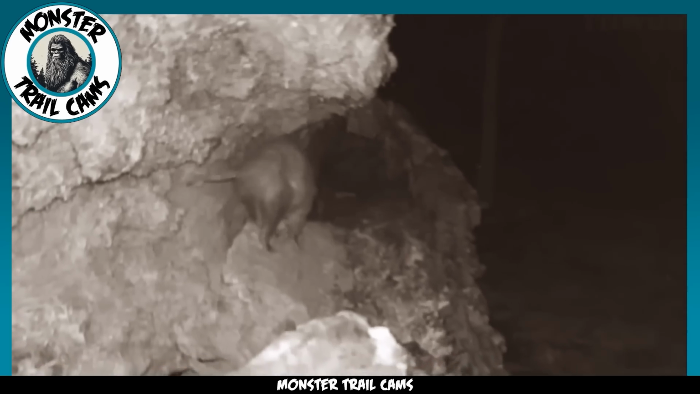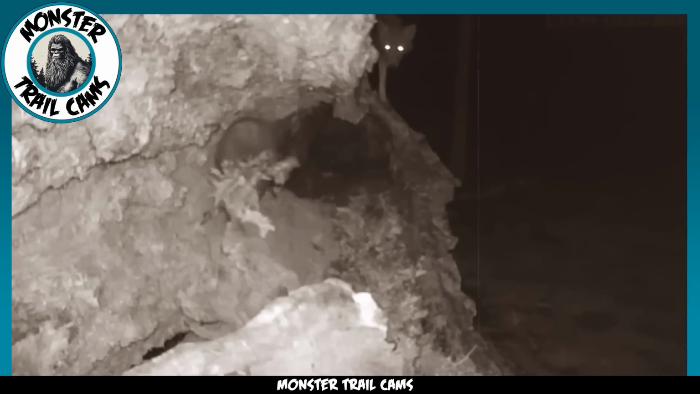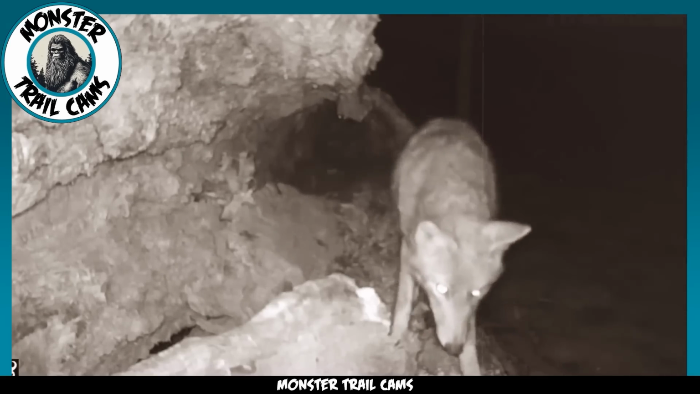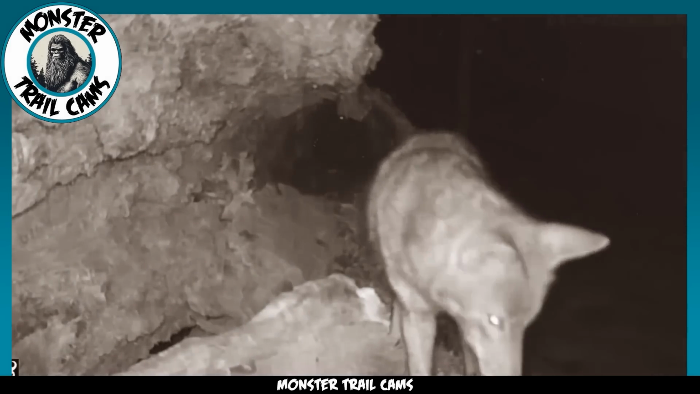Here we have another trail cam video of predator versus prey. Look at that coyote, frozen motionless on the rock as it watches an opossum head towards a cave. The opossum clearly knows something is up, but it's unclear if it can see the coyote from that angle. The coyote, on the other hand, is fixated on its prey. Trail cams provide invaluable insight into the lives of wildlife that we would otherwise be unable to view.